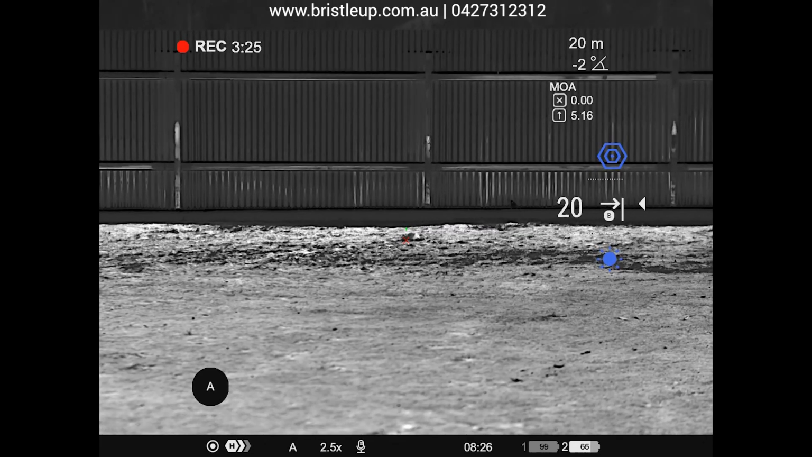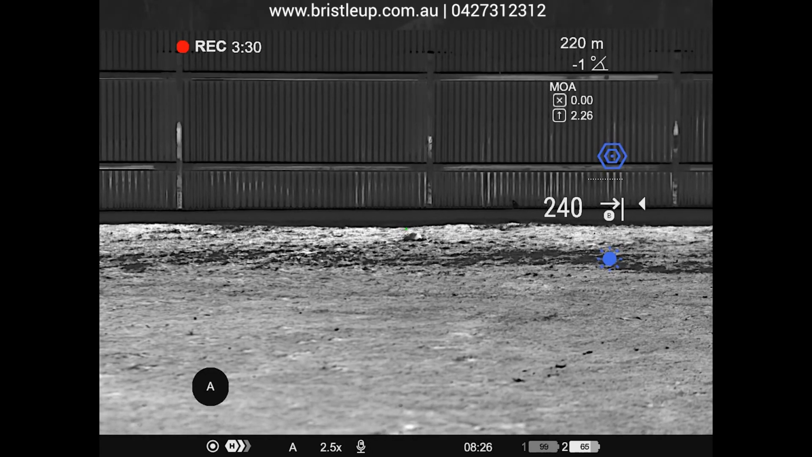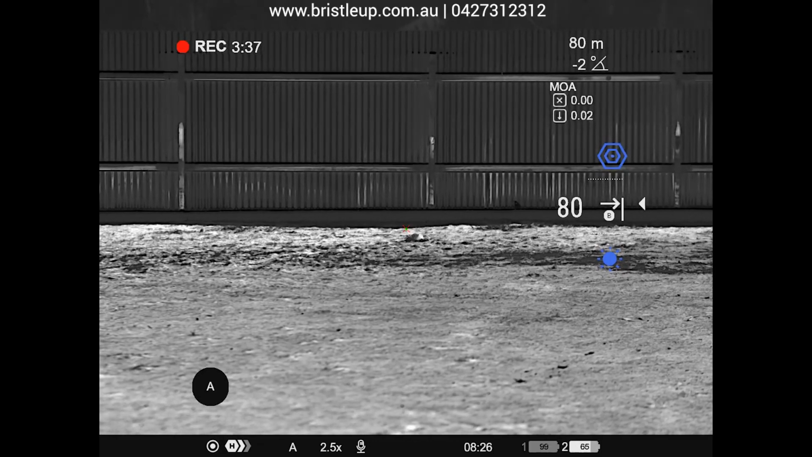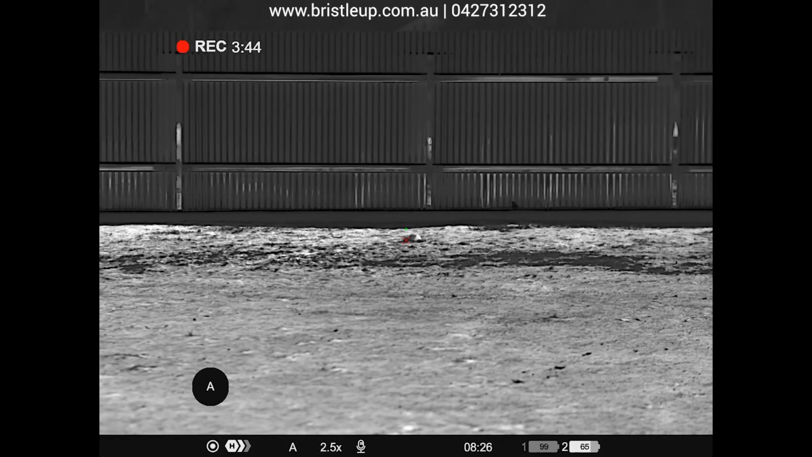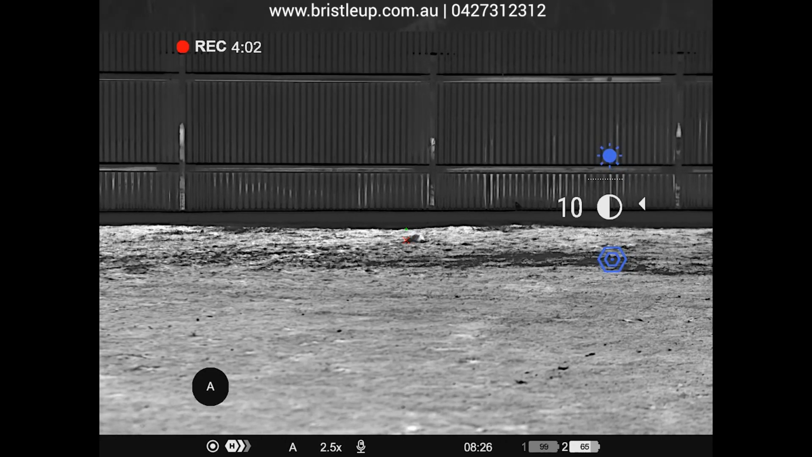And then we have the option to manually change the distance for our ballistics calculations here. Okay, as you can see, we can manually set the meters and allow it to make the calculations based on the profile we have set. So at 10 meters there, you'll see it shooting quite low. And that's all the options in our quick access menu.